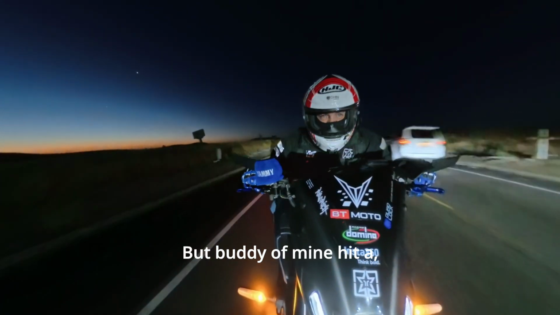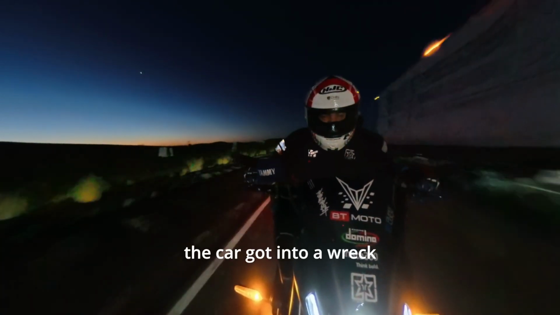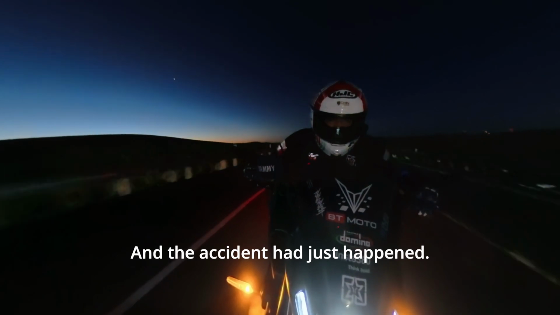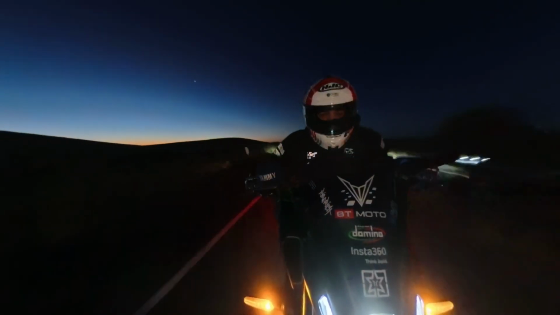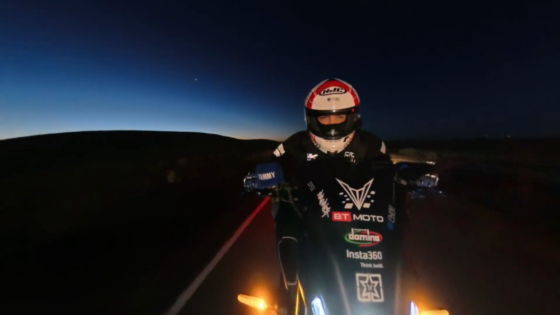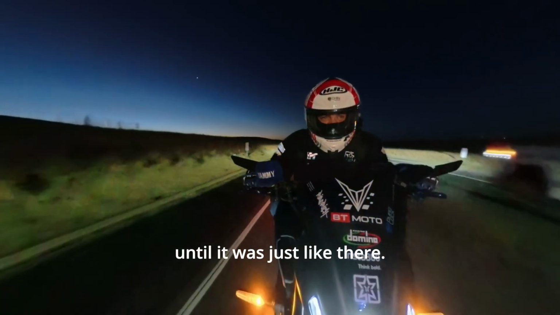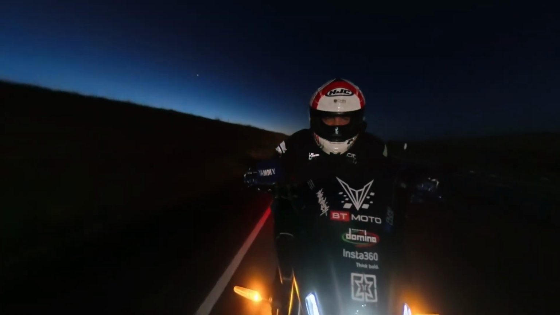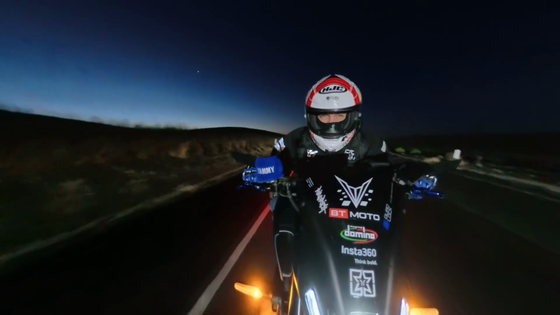buddy of mine hit it, and it wasn't just a tire or wheel. It was like a car got into a wreck and the whole front wheel assembly got ripped off, and the accident had just happened. So the car was setting off on the shoulder, but the wheel assembly was on the other side of the freeway, setting in the fast lane. And my buddy said he didn't see it until it was just there. And he was riding a Victory, or no, he was riding a Harley Ultra Glide.